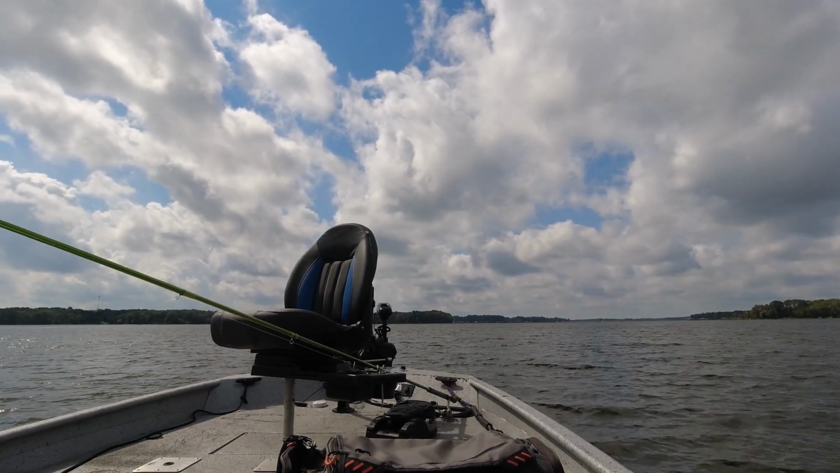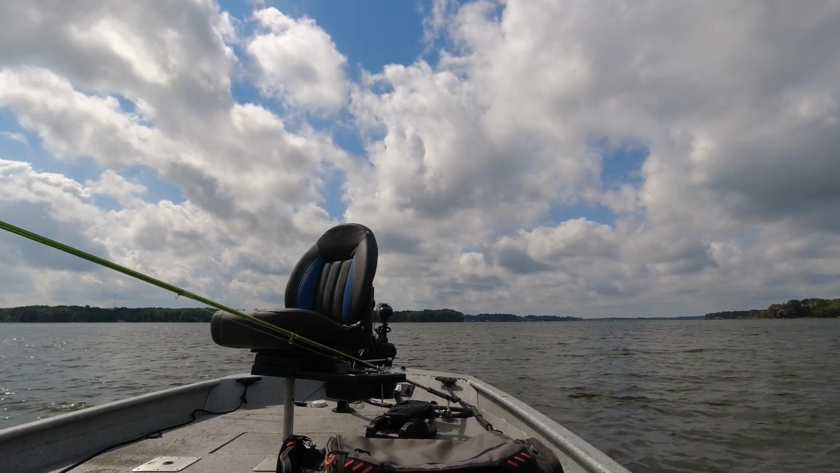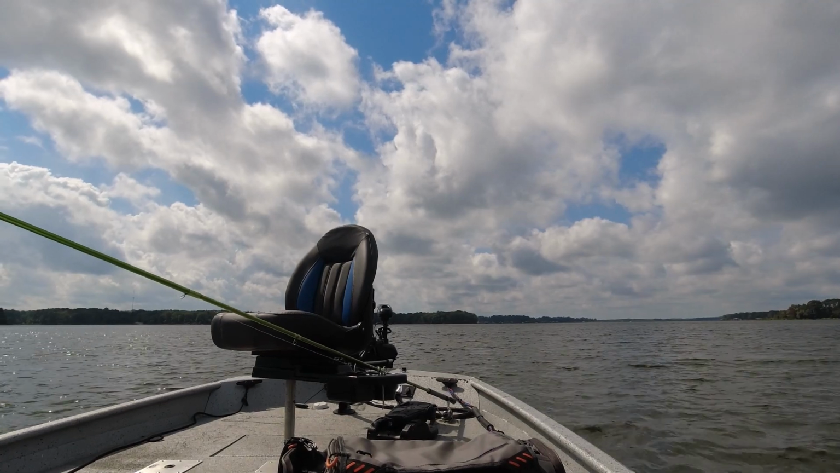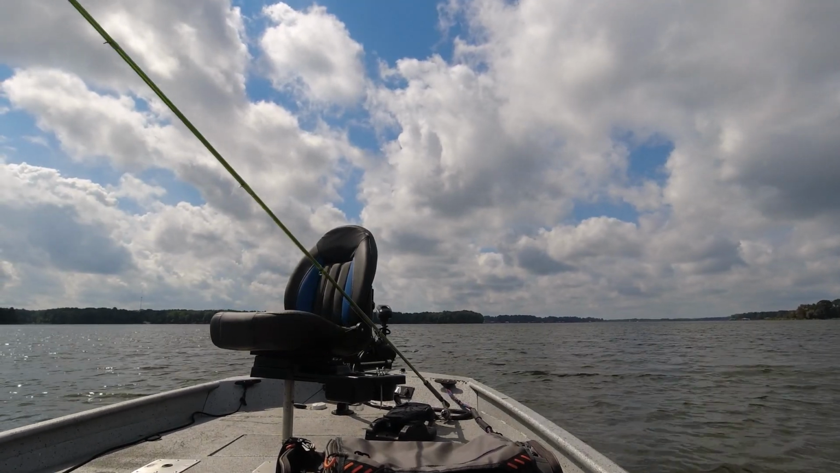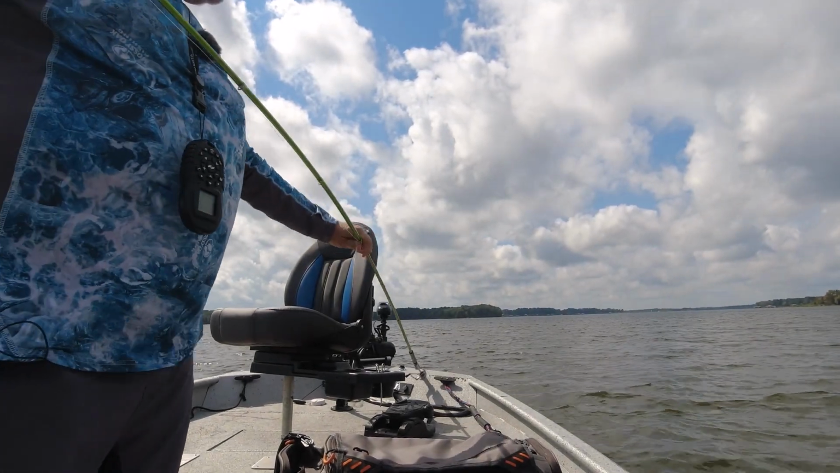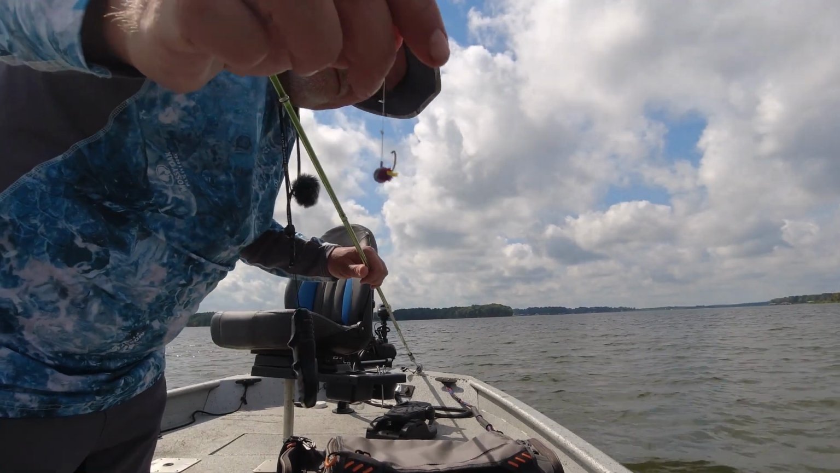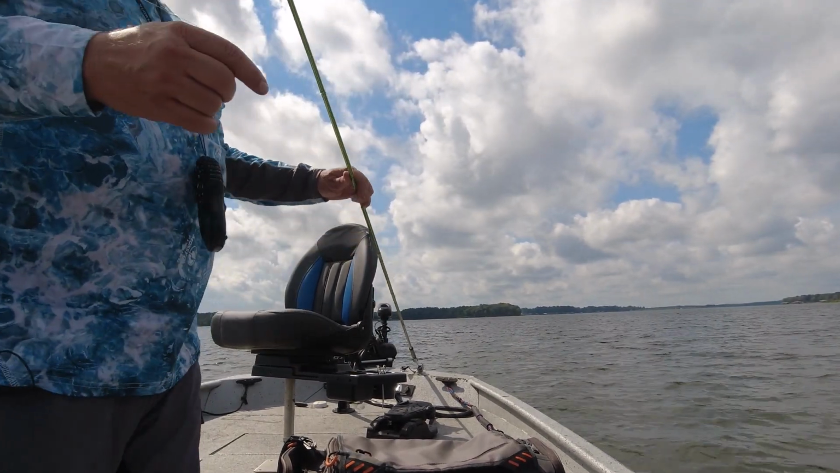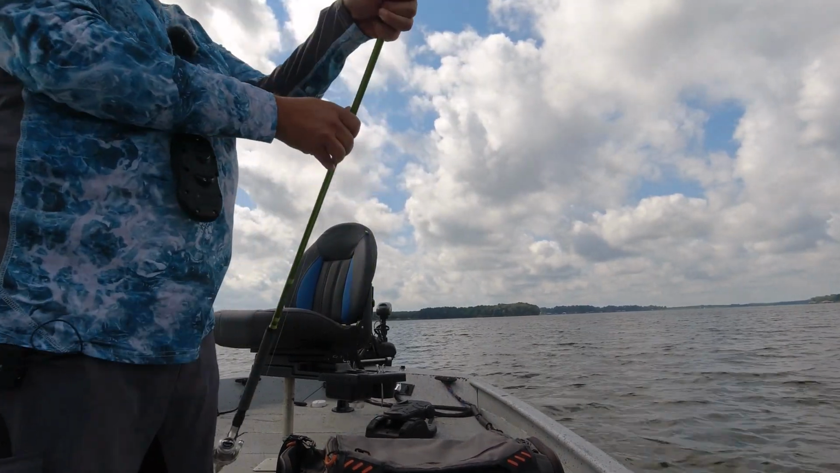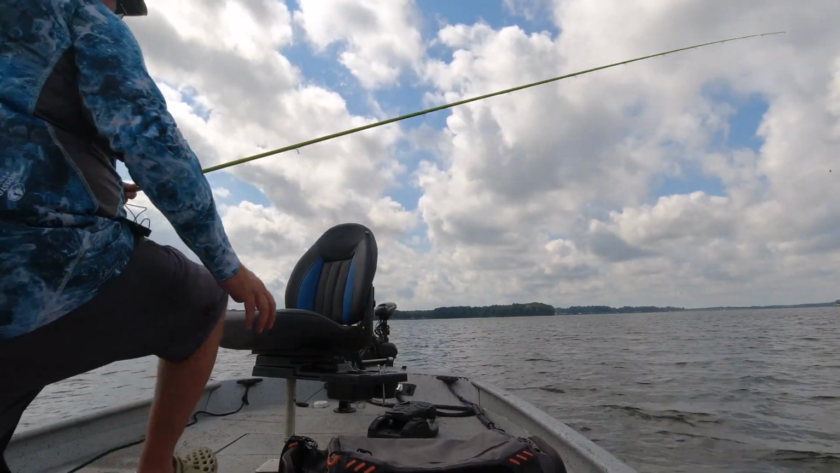Let me get this mess done loose. That was the first drop down on some fish with that LSU colored jig right there, Slab Syndicate. I really wasn't expecting that, but he got off, but still. We'll see if we can do it again.